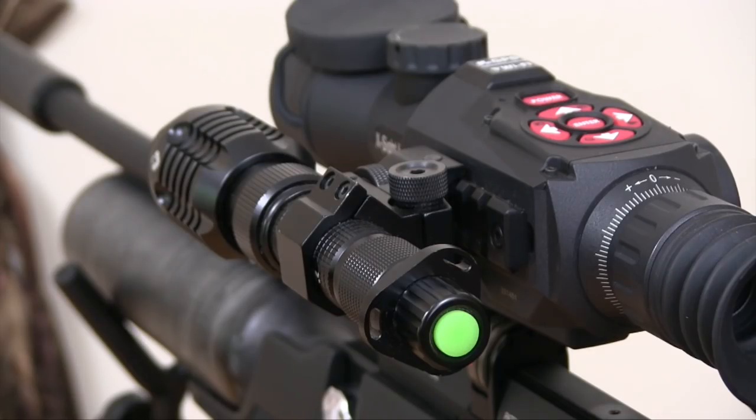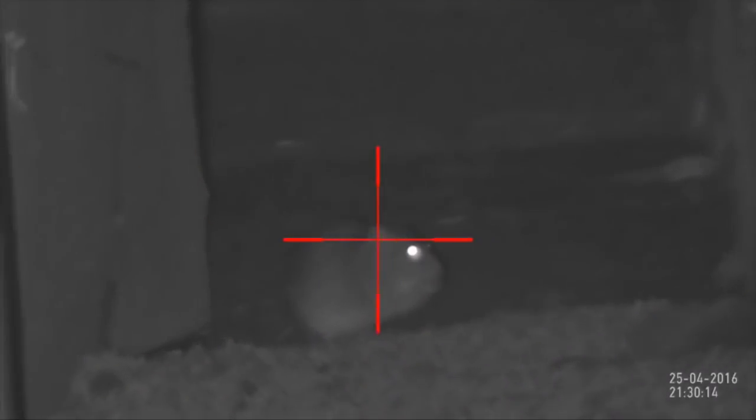You also want an illuminator with adjustable power so you can wind it down for close range work like ratting. Turning down the power prevents the image from becoming over illuminated and also helps to stretch the battery life of your illuminator.